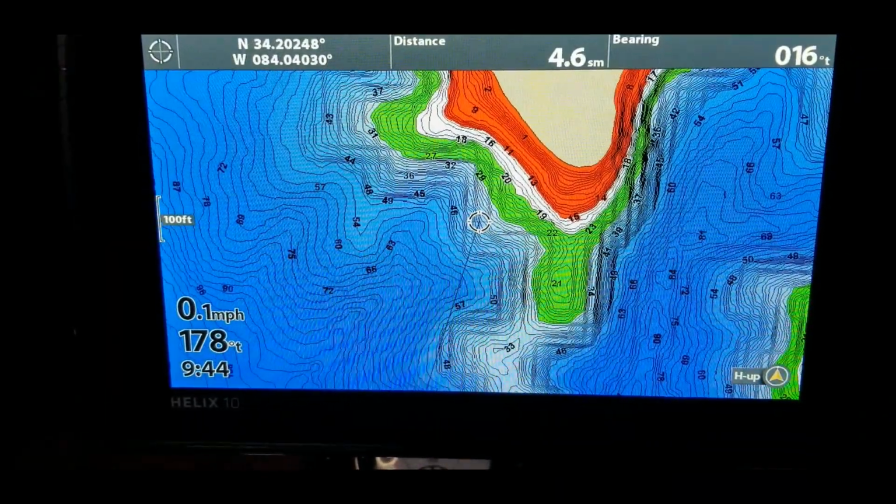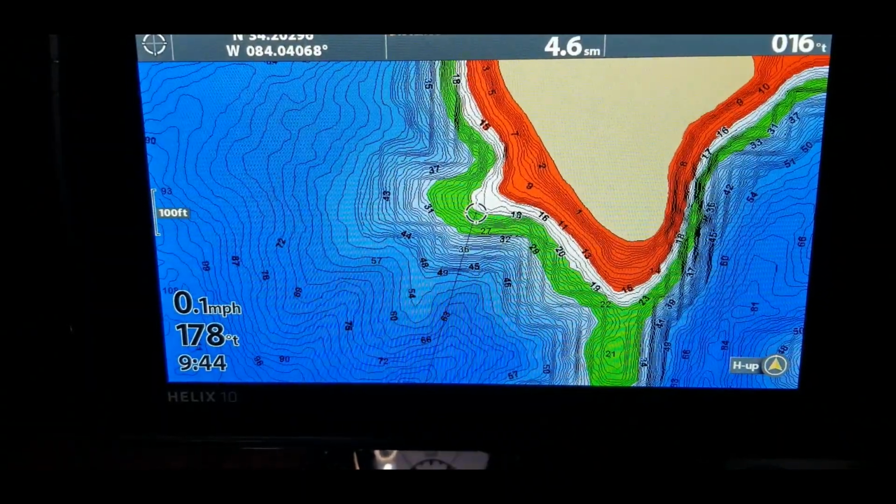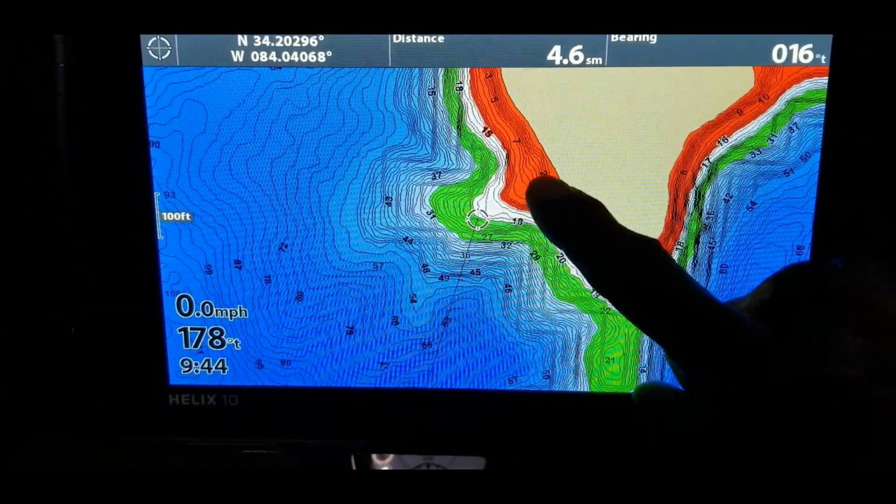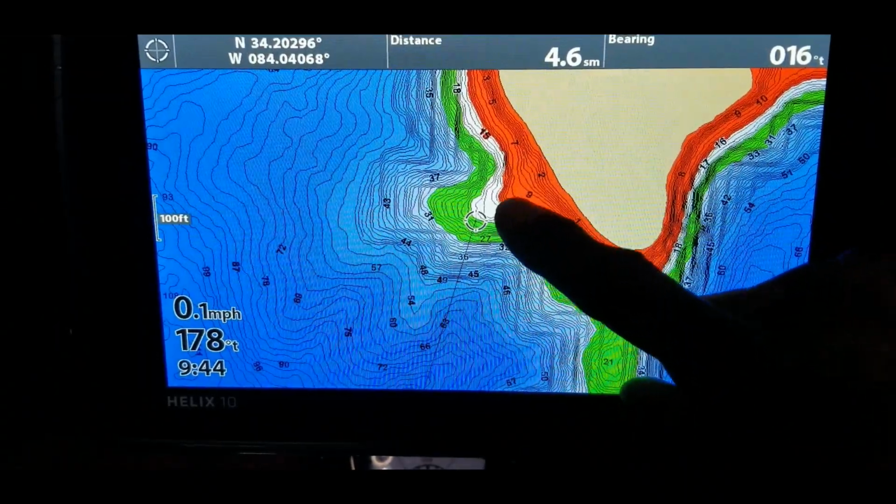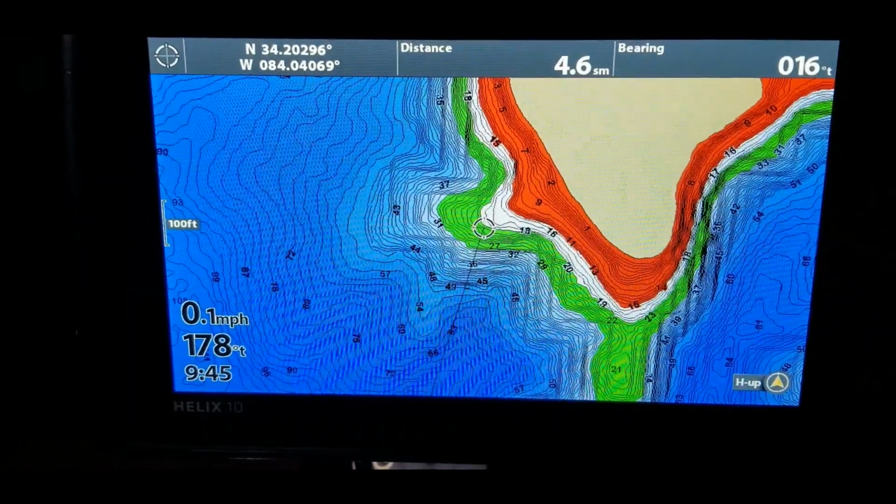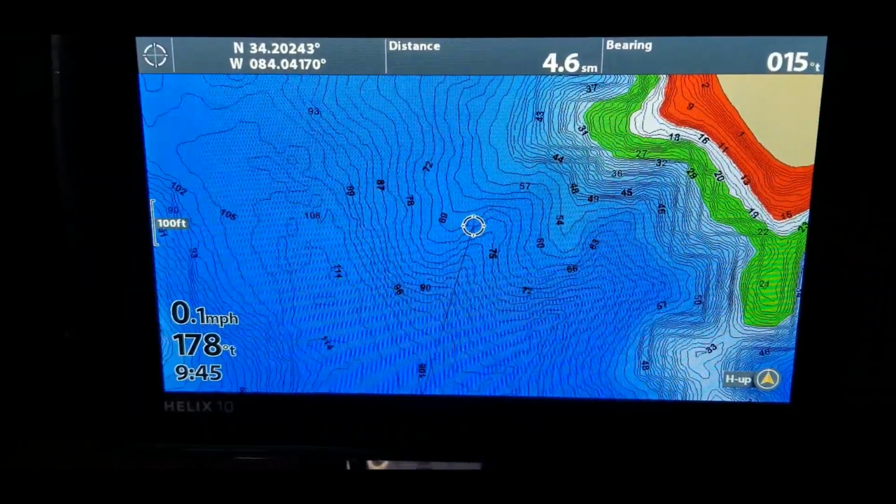And there's really no need to get too close to areas. So if you're running the lake and you see this right here, you know this is going to be 15 foot and under right here. So why run that close when you have all this area over here? So just run way out here to stay away from it.